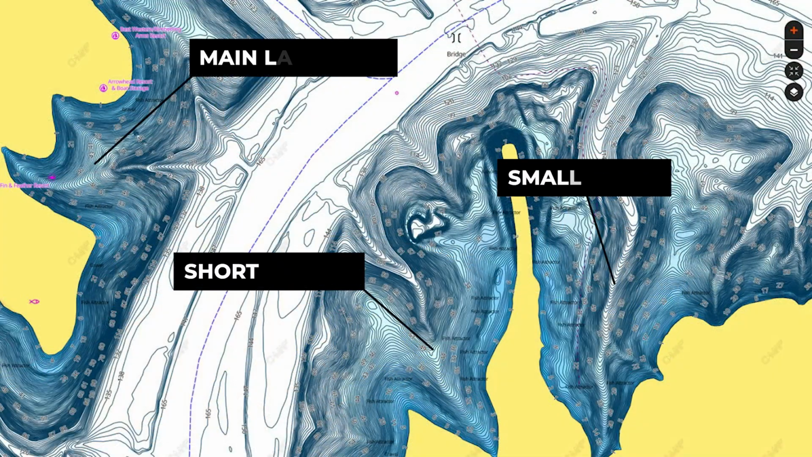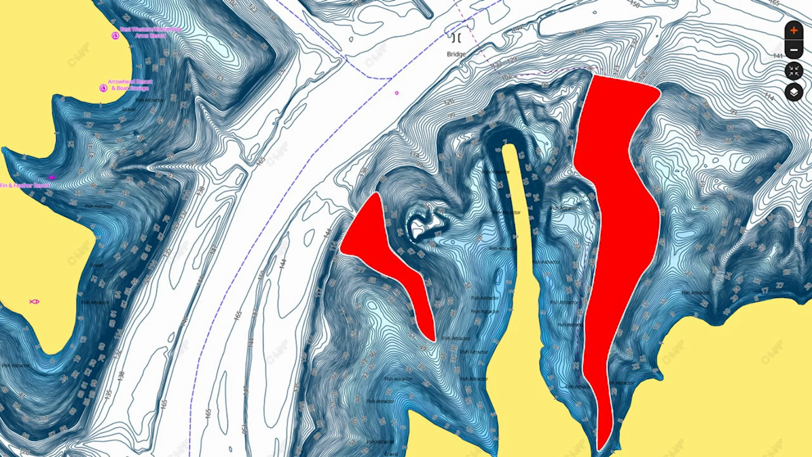If we zoom into the map a little bit, we can get a better idea of what these areas are. Basically, they're not major creeks, and they're also not in the middle of the river channel. Instead, they're smaller pockets or coves off the main lake that still have some type of creek channel running into them. Now, there are some forward-facing sonar guys that are going into these drains or ditches, but I'm not going to worry about fishing that type of area.